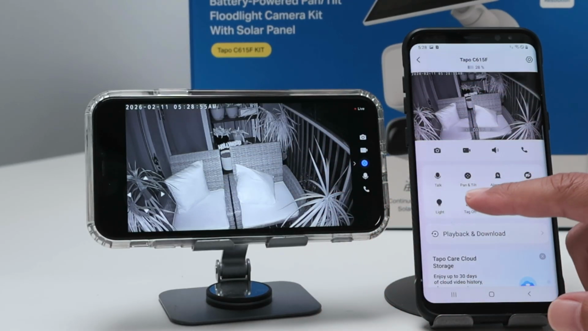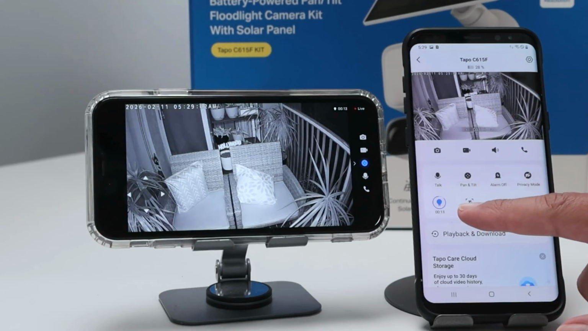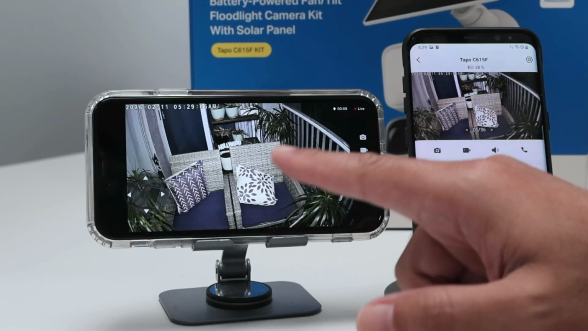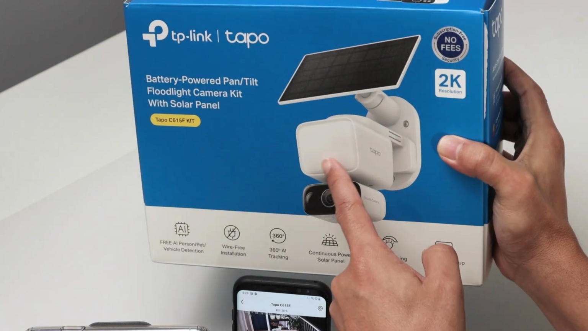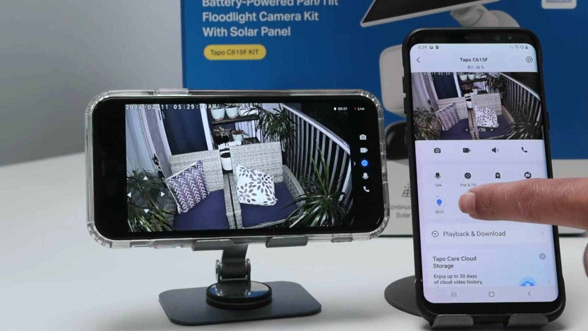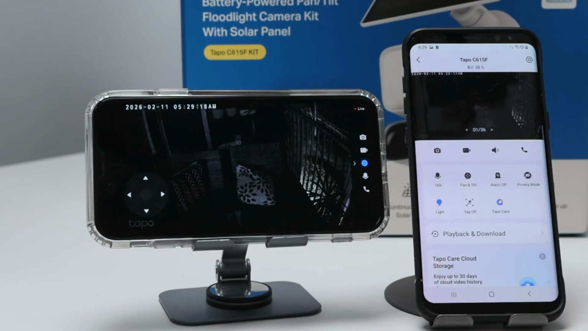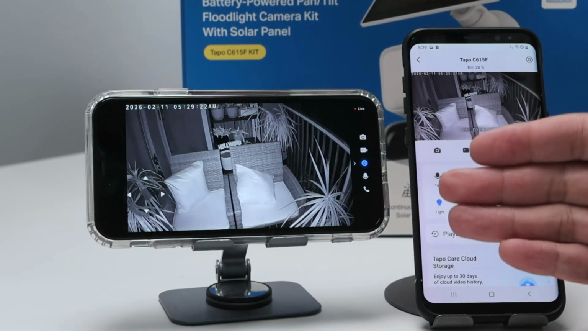If I just come here, for example, I can turn on and turn off the floodlight. So I just press here and it starts counting. See here the image changed a little bit and goes to color because now I have this big light, the floodlight, working back there, and the counter comes to 0 again, and the floodlight is going to turn off. There we go, it turns off, and then the infrared light comes back again.